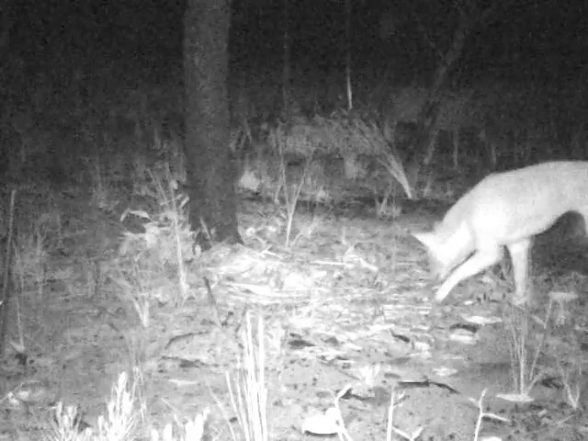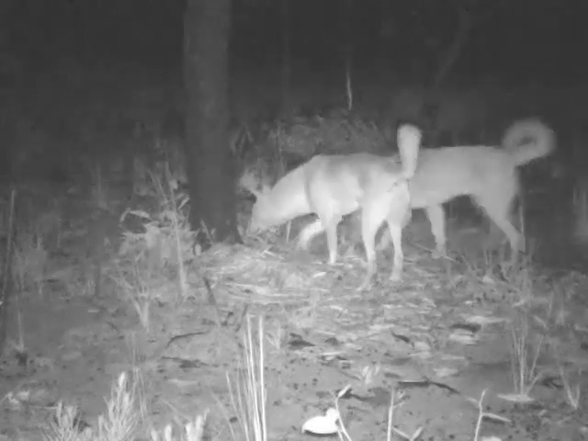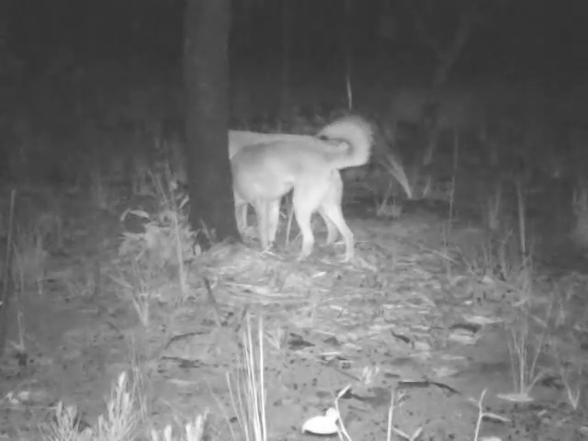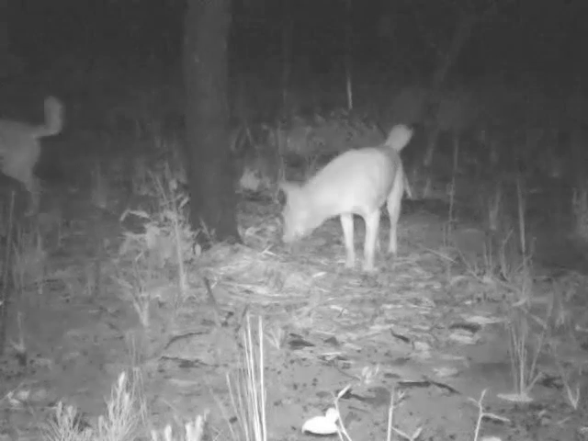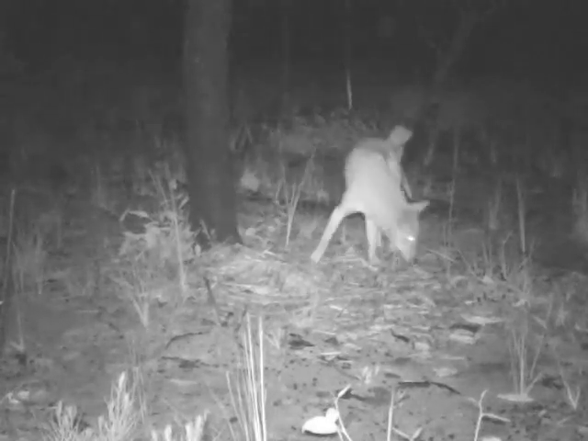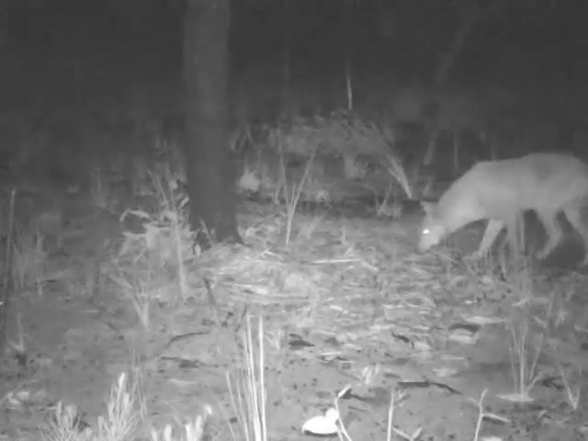They're an Australian native dog. They've been in Australia for at least tens of thousands of years, maybe longer. So it was really, really cool to see these guys in the video. This looks like a male-female pair here. They're hanging around the food at night. They might be smelling other animals that have been there, or maybe they're just there to get a bit of food. There's not much else for them around.